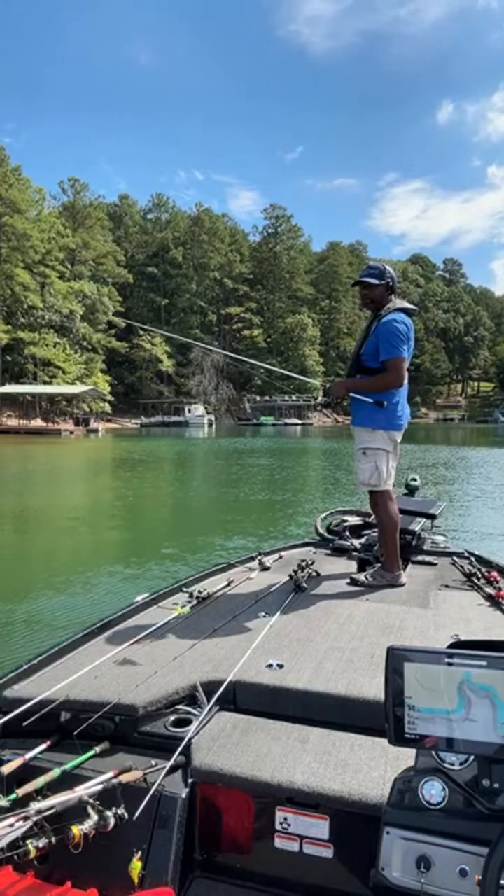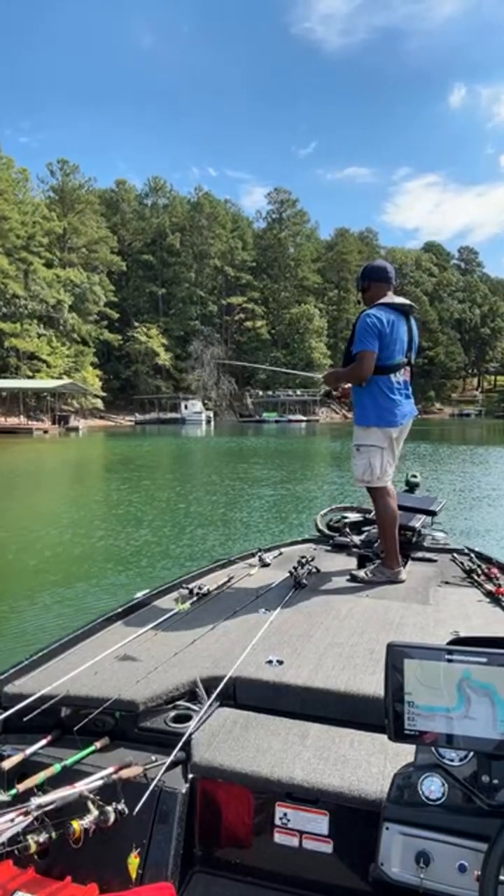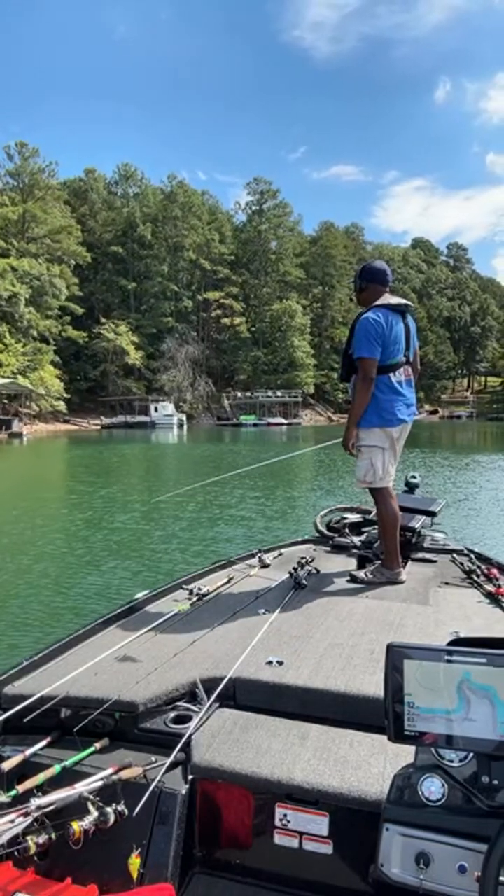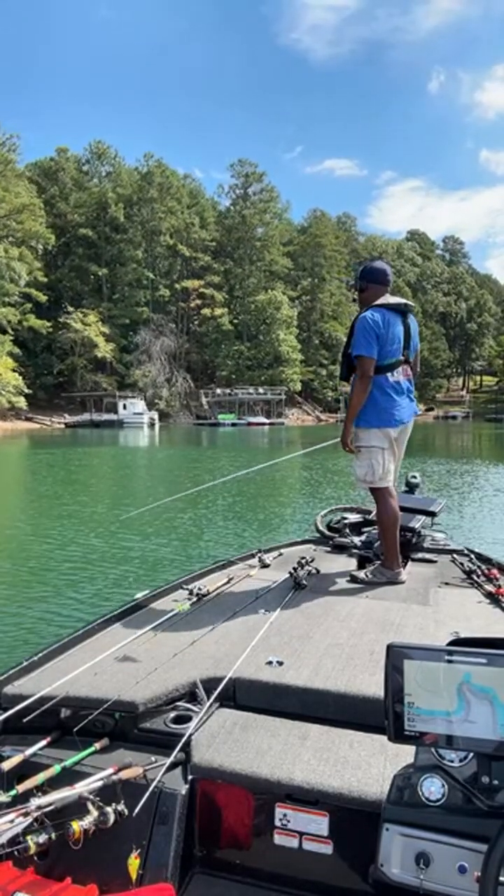Now, this next dock right here is too shallow. I mean, that one's sitting on dirt. So I'm not even going to waste my time throwing anything to that one, unless one side of it looks like it could be going down into some water that could be about 3 feet deep or so. And as you guys know, that's deep enough to get some of these largemouth.